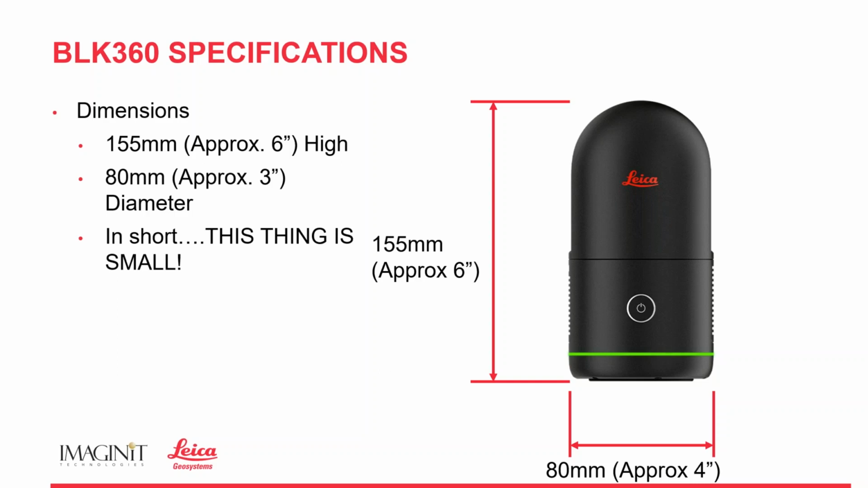Once again, you can walk on site with this whole scanner and really have it in your backpack. I've carried it in my backpack with my laptop and everything else that I carry, just to be able to get on site without having to carry all these big cases or anything like that. So it is very, very small, which of course makes it very easy to use.